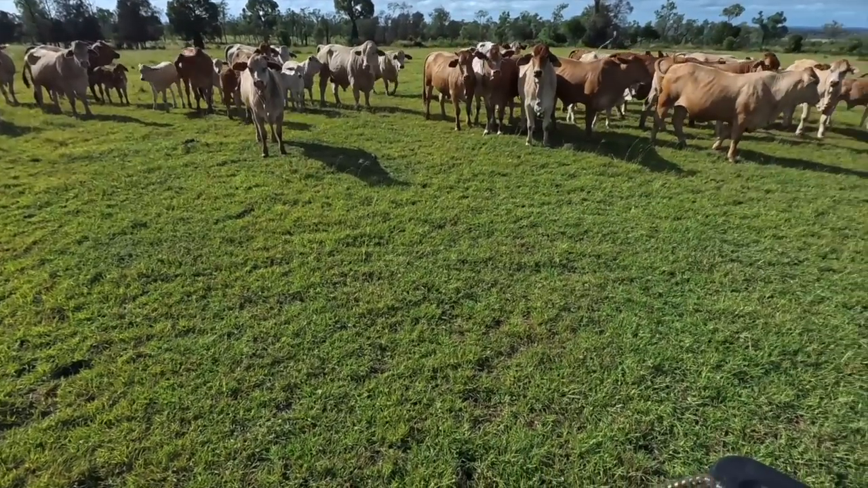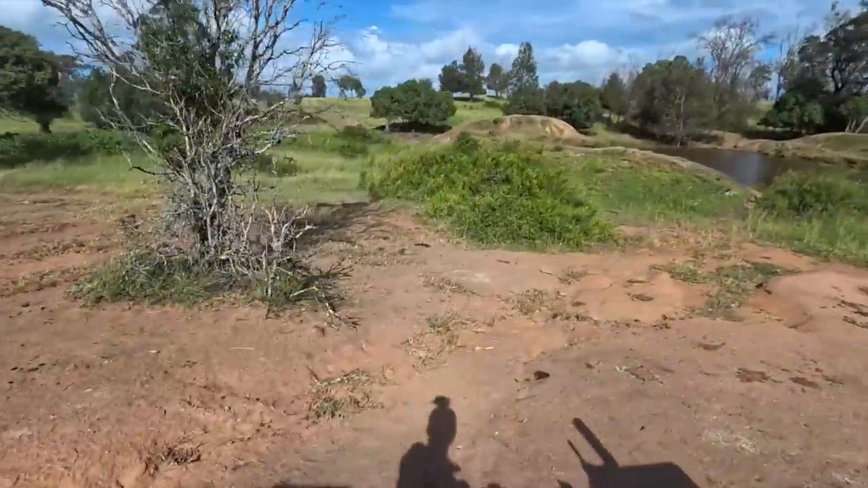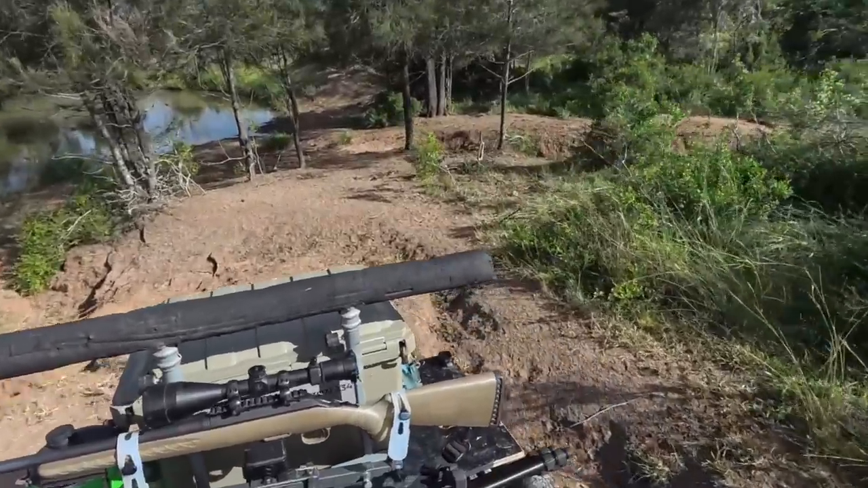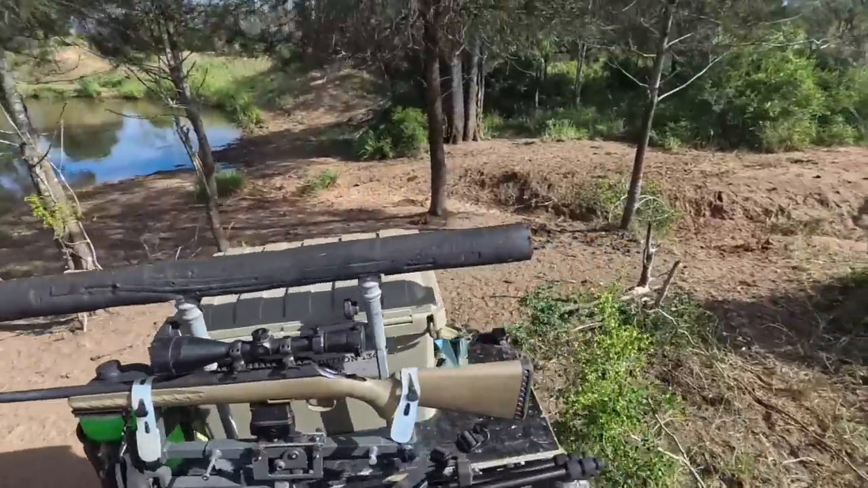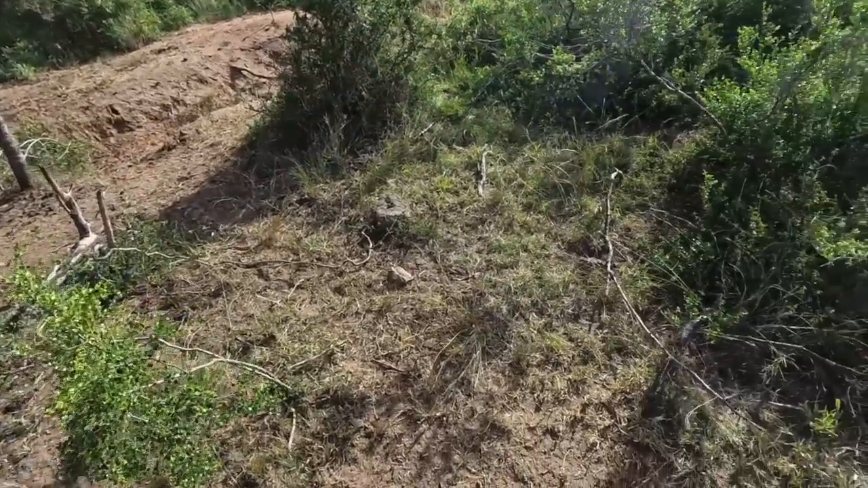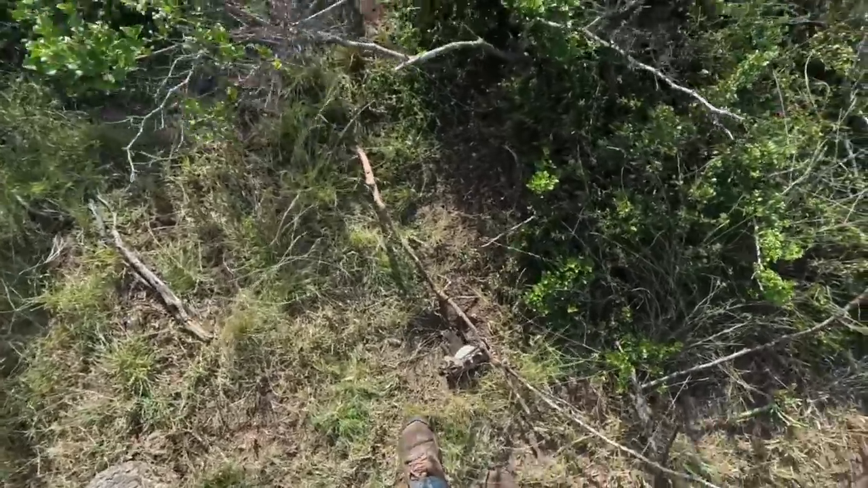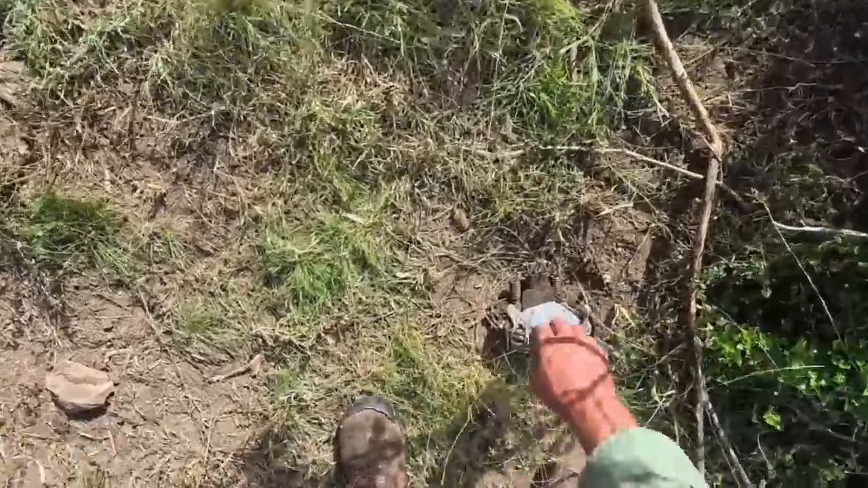Good looking cows. Yep. Cattle has set it off. Walked all over it.